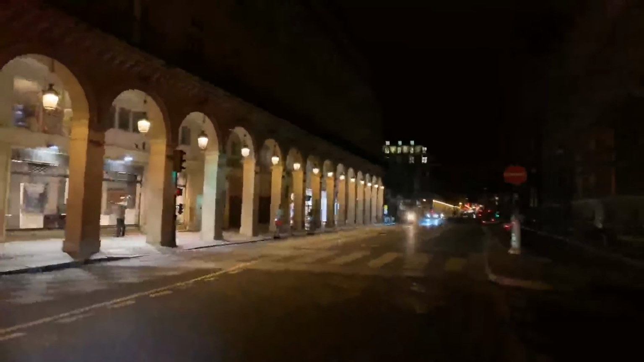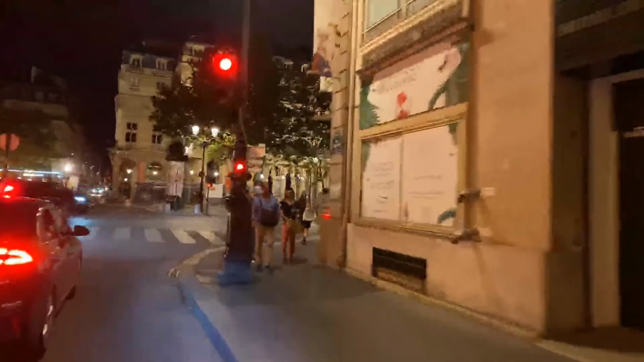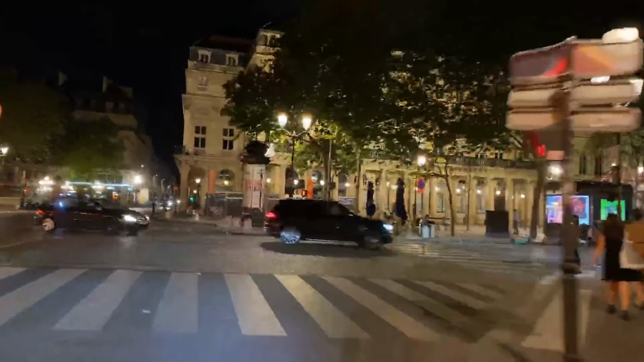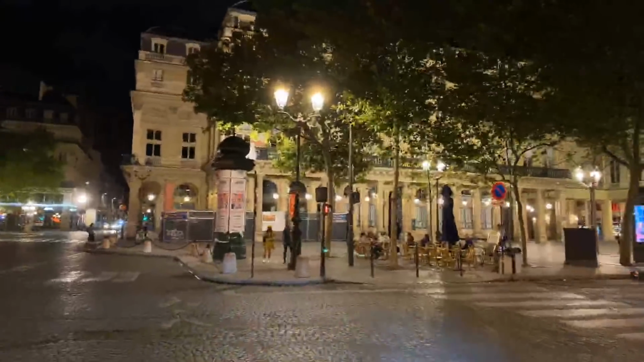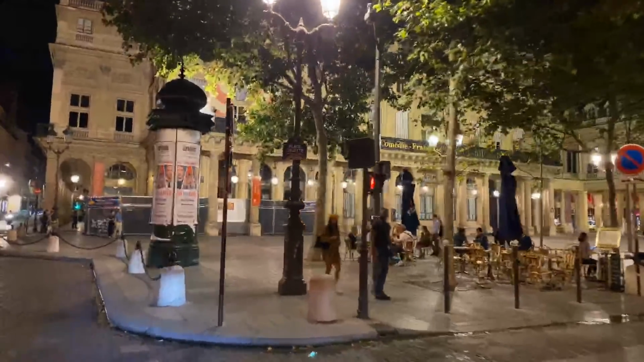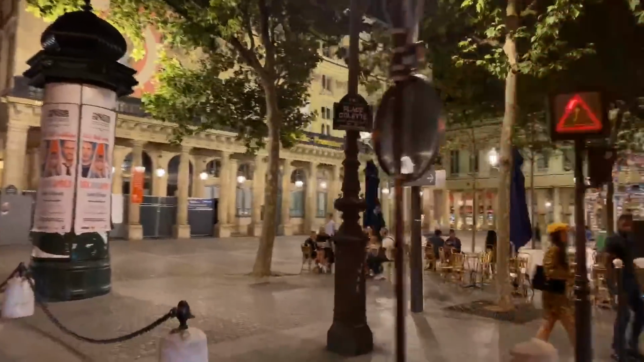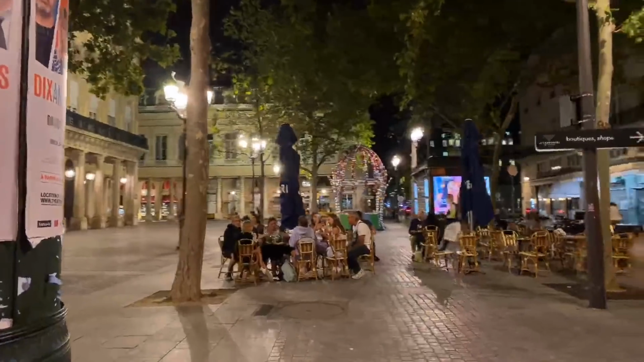So I find that as far as illumination goes at night, the Opera House never really disappoints, the Opera Garnier. So let's head straight up there. Place Colette's looking nice, actually, well lit. Even though that favorite cafe, the Café Nemours, is not open because of August and all, but that's kind of a cute vibe there.